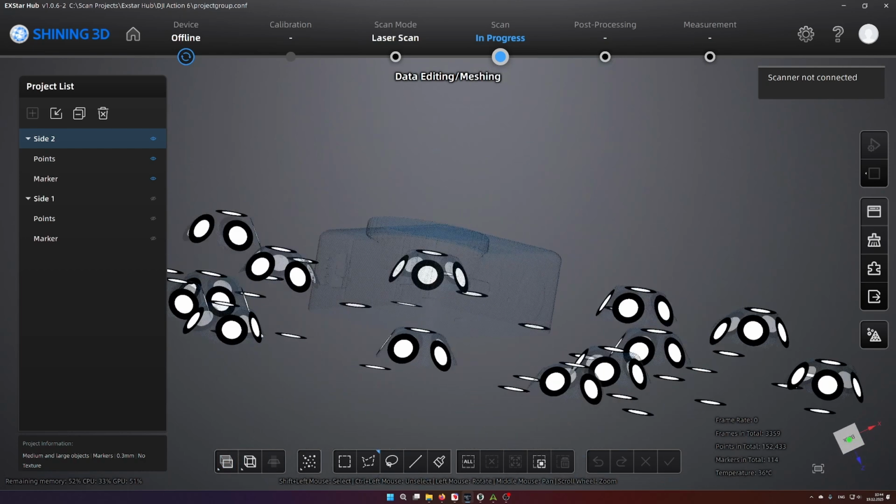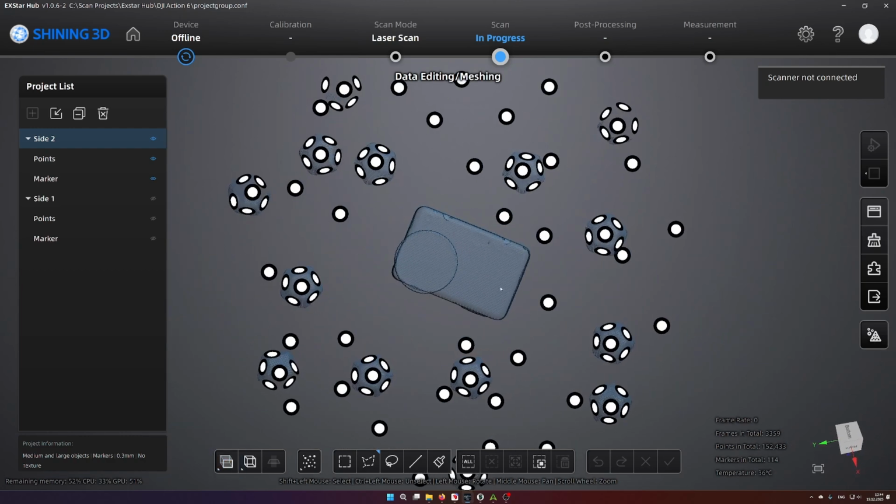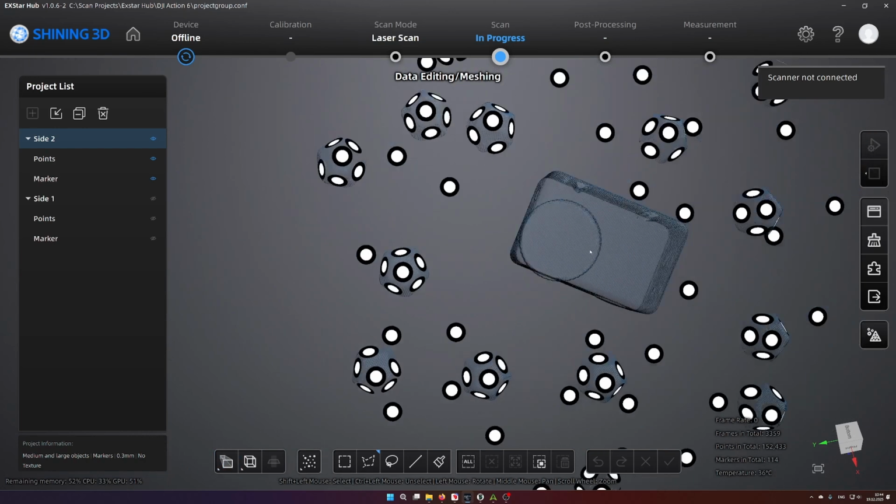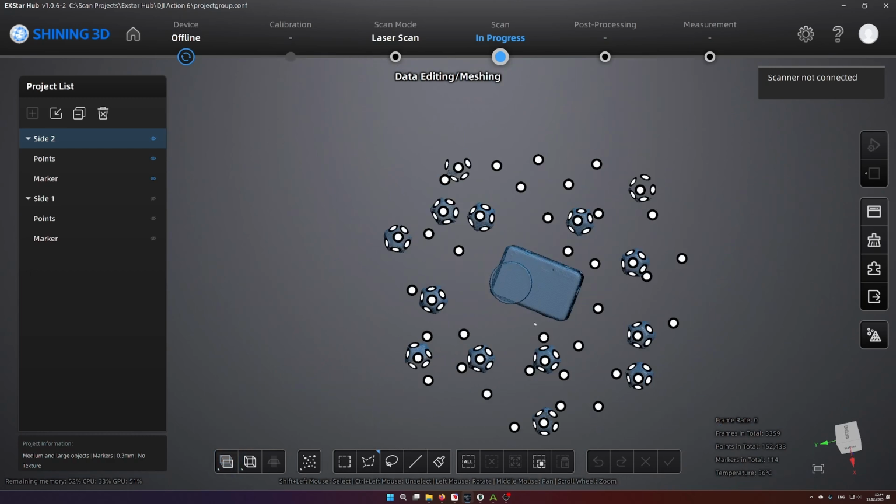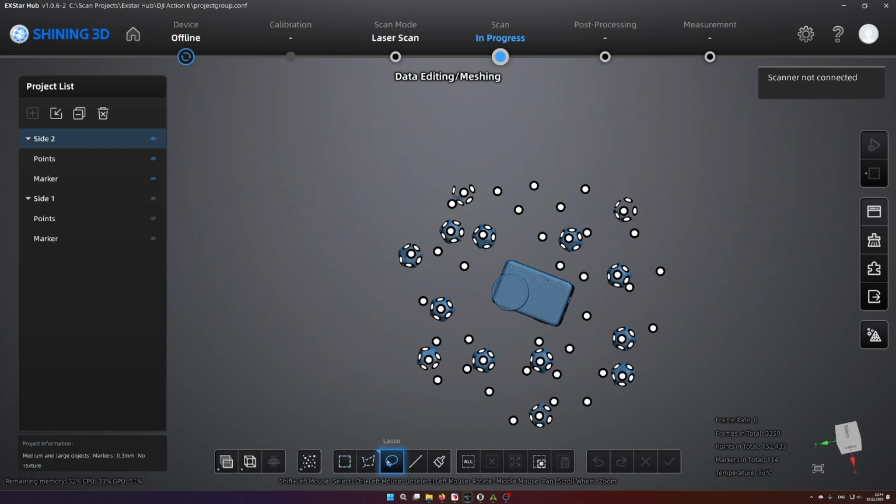So this makes it a bit easier to select the data. If I look from top and now switch back to perspective view, you see it gets distorted due to perspective. To select data, you select one of the selection tools, like rectangular selection, polygon, lasso, line, or paintbrush.